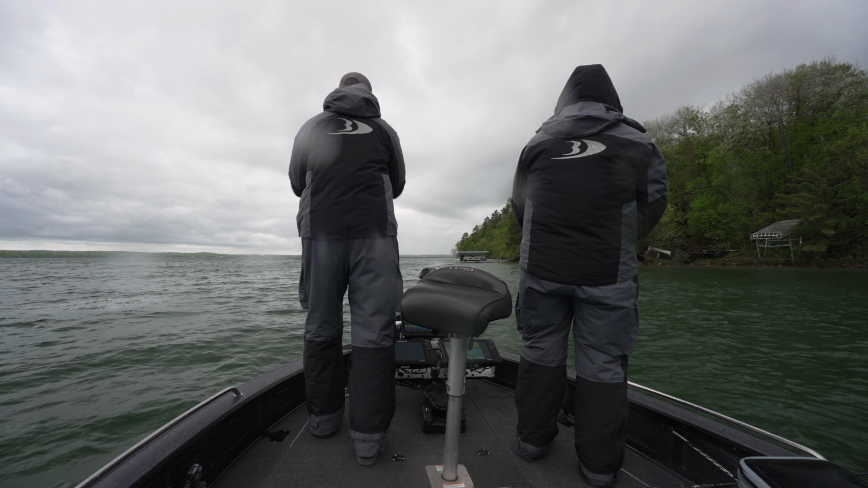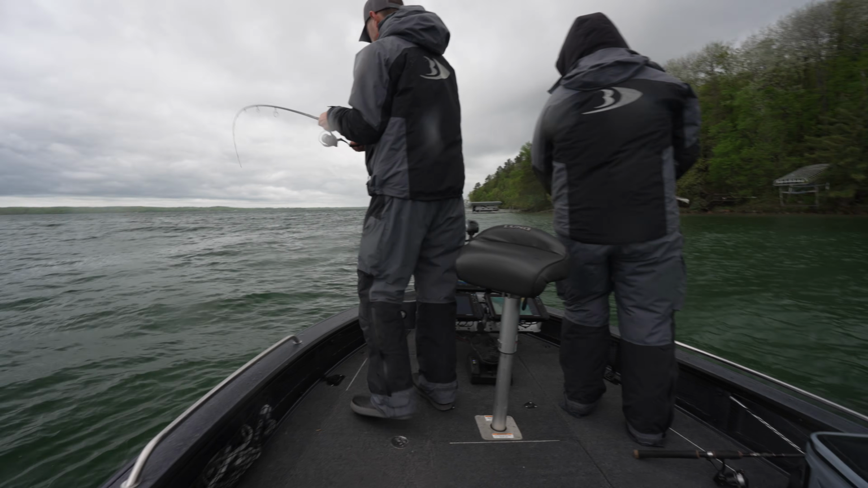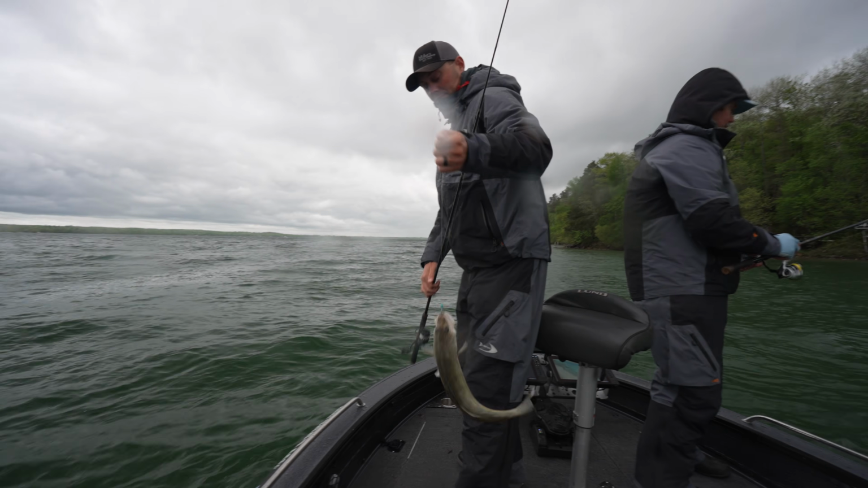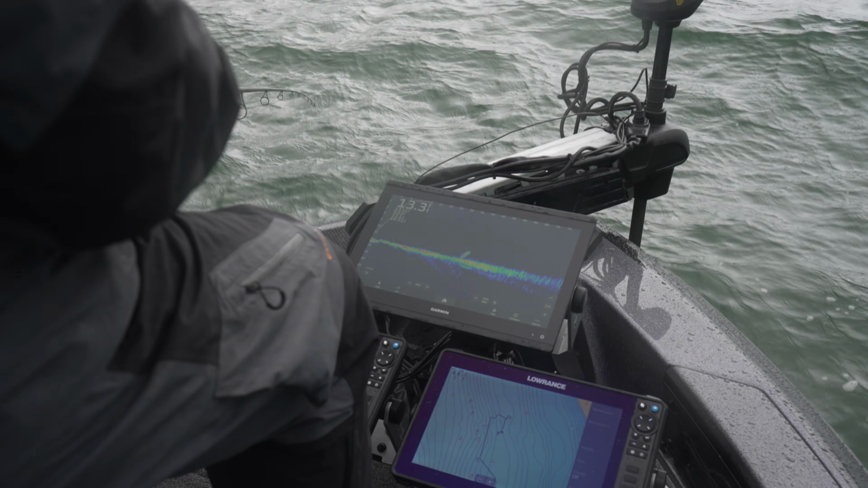So again, we kind of figured out a pattern. We're looking in that 14 to 20 foot of water, sandgrass to sand to mud transitions. And we're just using our electronics, trusting it, going up and down the lake. We've seen a few big fish, caught a couple big fish, lost a nice big fish, caught some small ones. It's good fishing today. We're still on the hunt for those big ones.